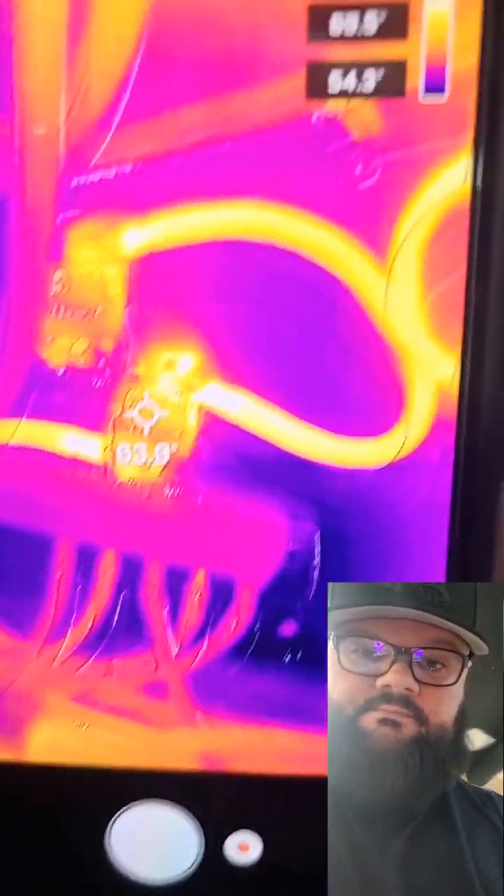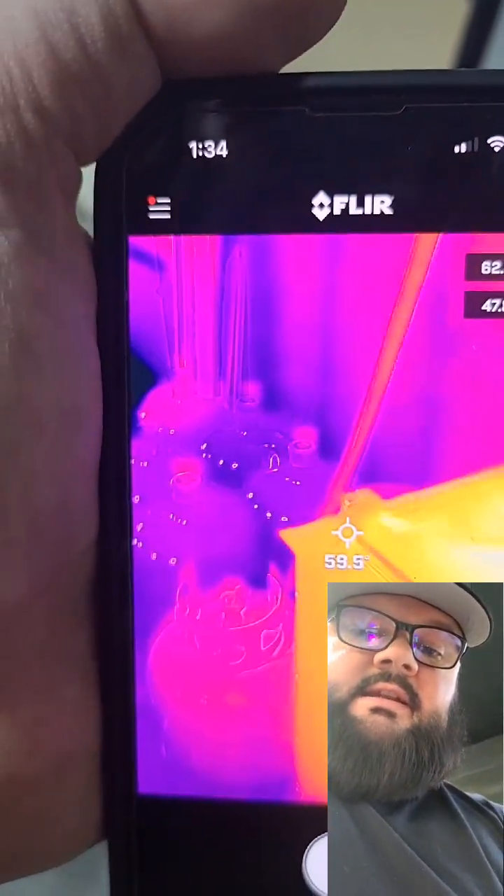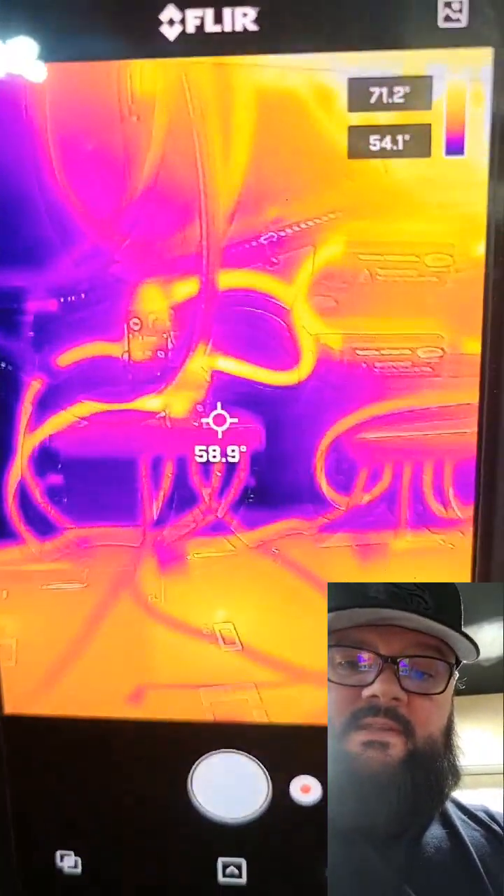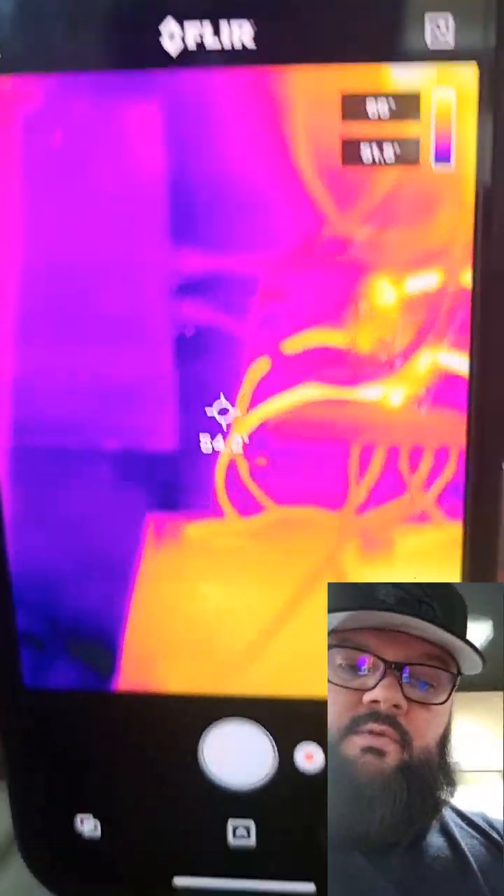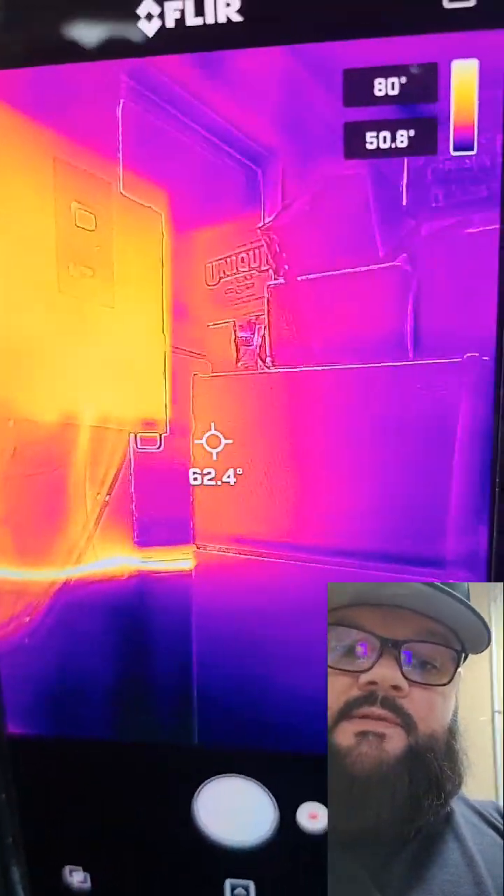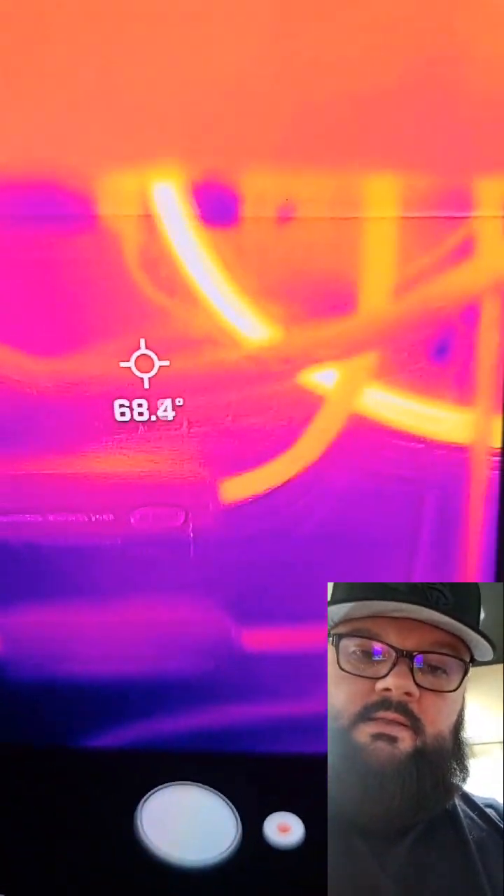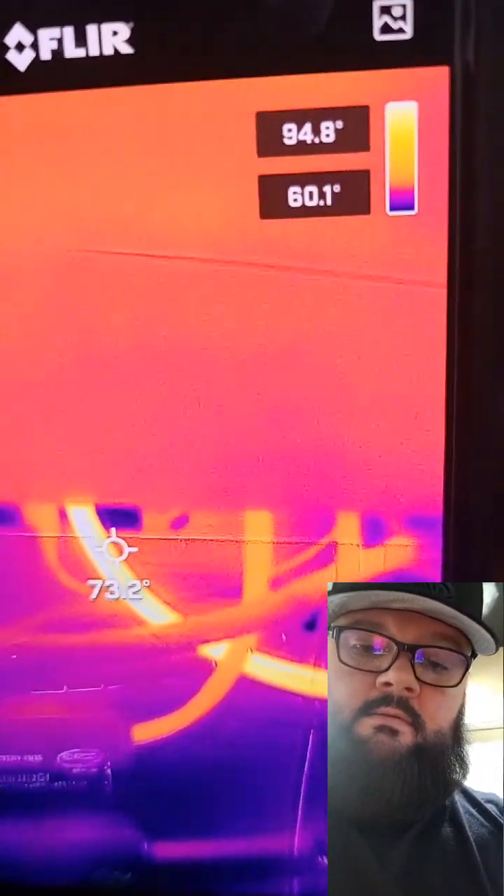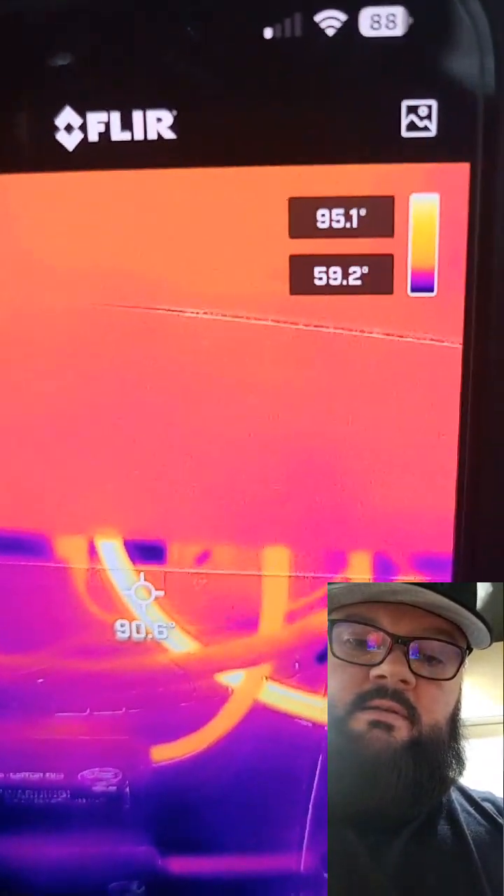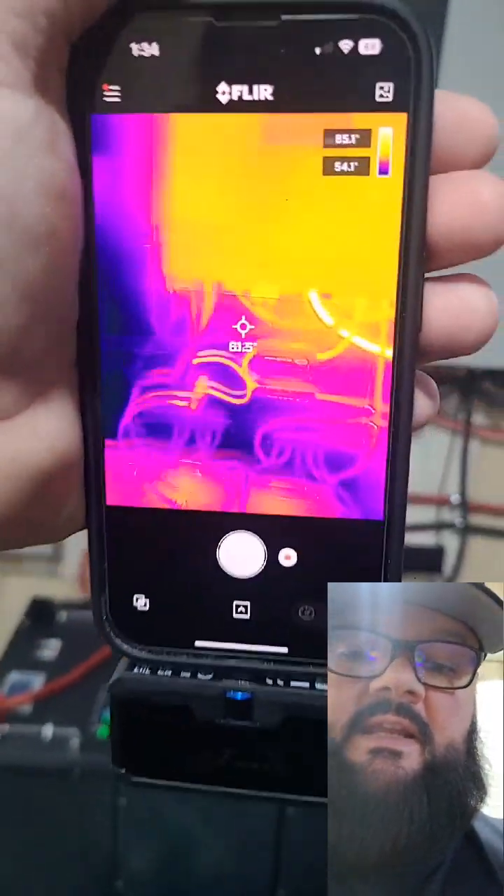So no issues here. But that is one way to track down an issue if you're having trouble, or if you have access to one of these. It's nice to do a once over on your system, make sure nothing's loose or heating up, getting a little too hot. Let's see, with 92 degrees coming in off that solar. Yeah. So, just a quick video anyway.